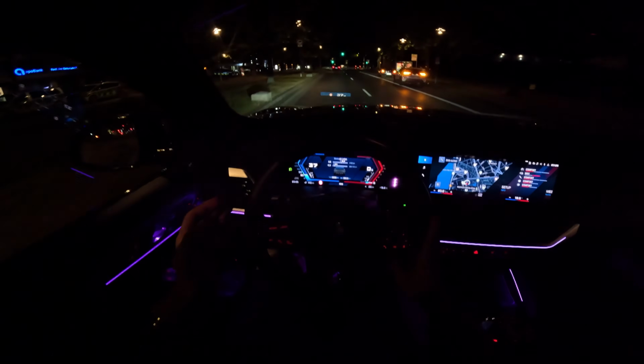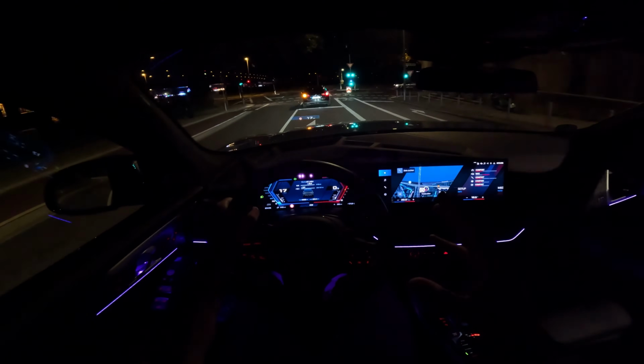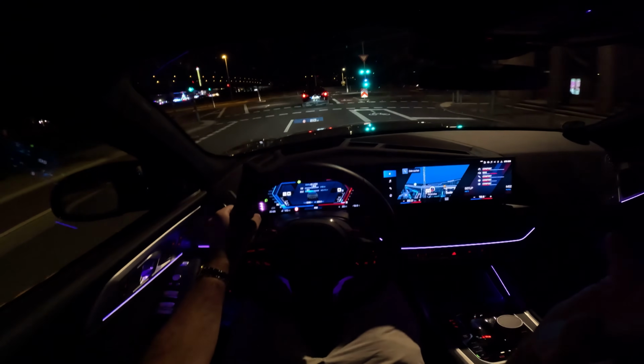Look at it, I'm currently driving completely electric. The XM at night is like a spaceship. I mean, just look at the roof of the XM. It's absolutely insane. This car, the level of luxury and